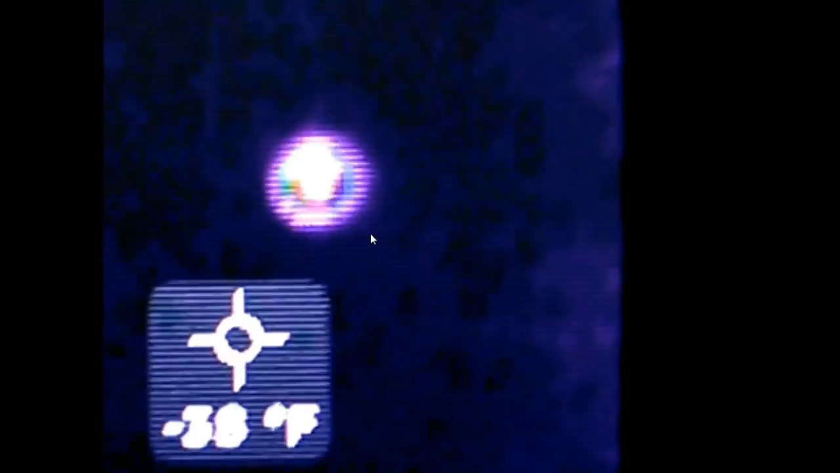So when something becomes extremely consistent, especially on a thermal camera, it really starts to make me wonder what we're looking at. And I don't believe that for a second is our moon. It's something that's spinning in front of our moon. And Pacman again.